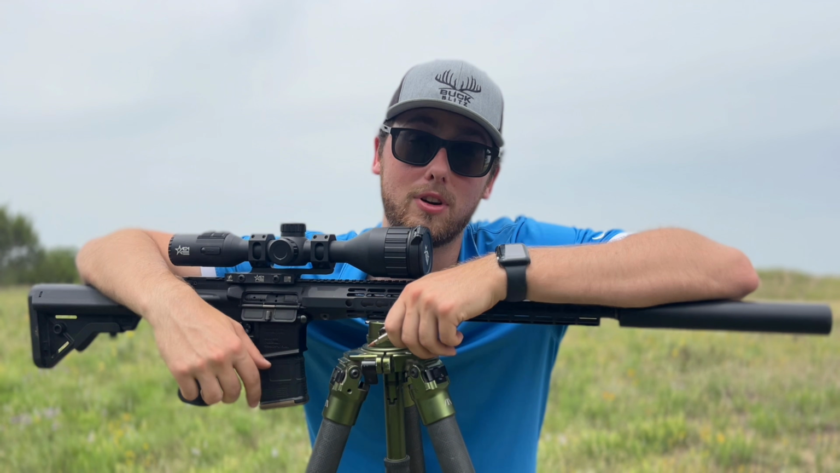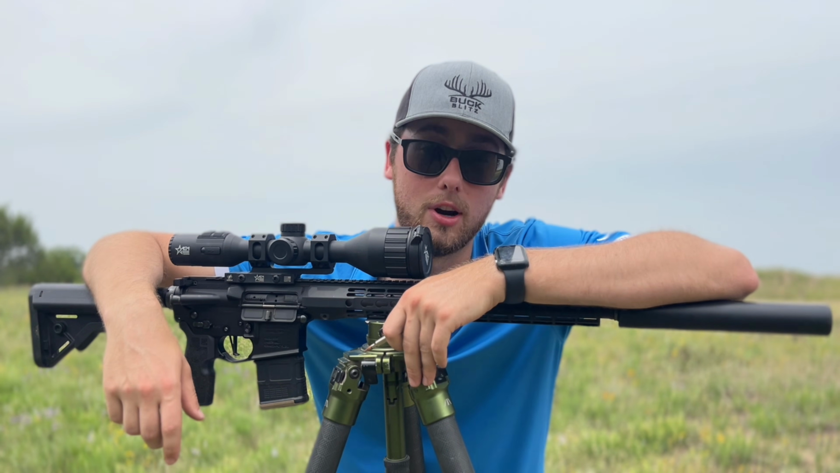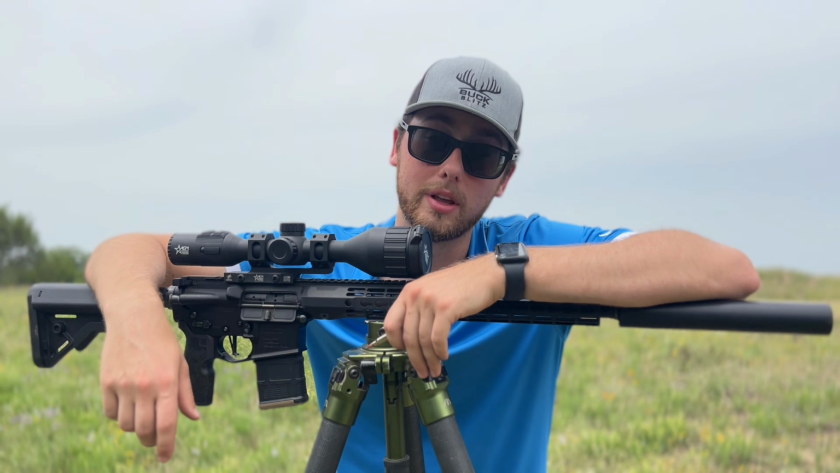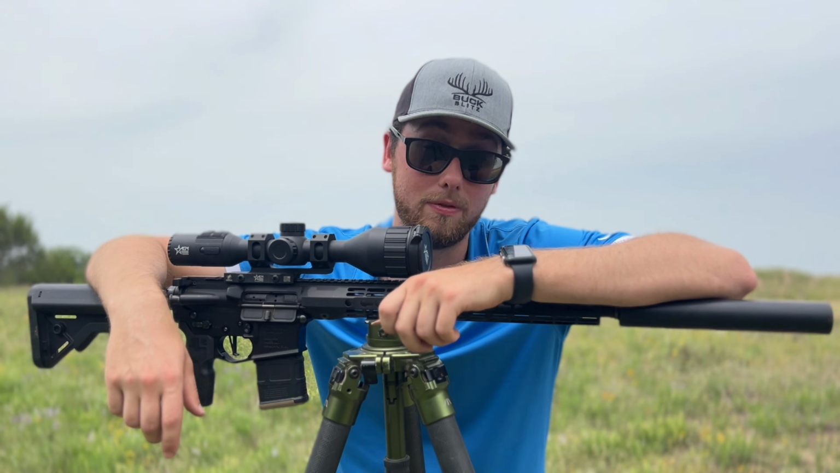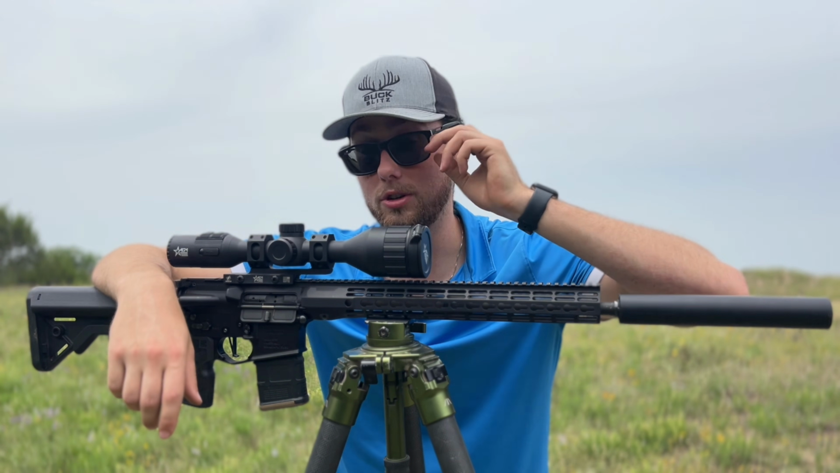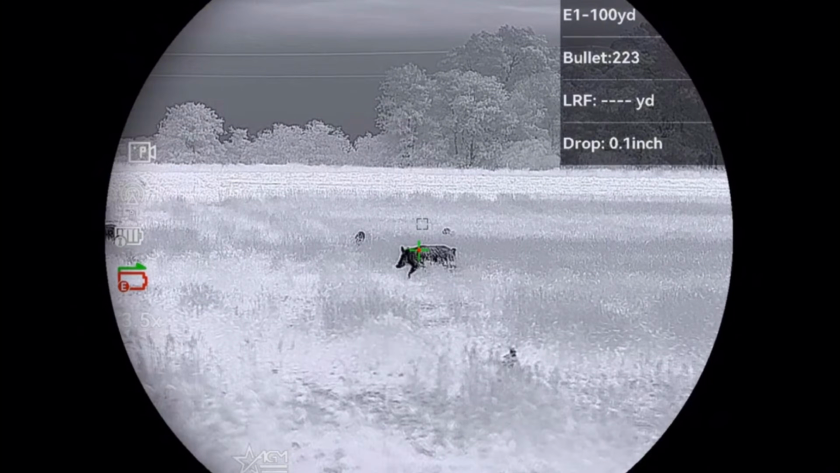That's pretty impressive for a pig that size, but like I said earlier, I don't really care about those first shots. I want to see how these things perform on running pigs. So in this next video, we got on some pigs in a wheat field, and you're just about to see how effective this pig round is. All right, 3, 2, 1.